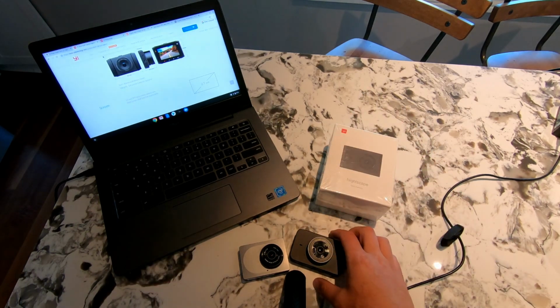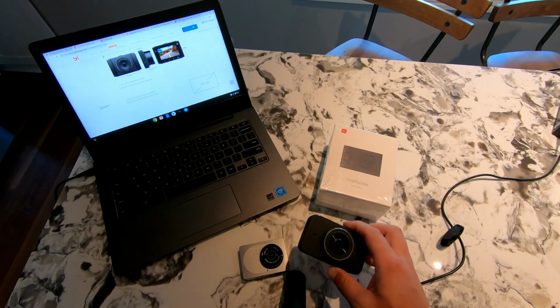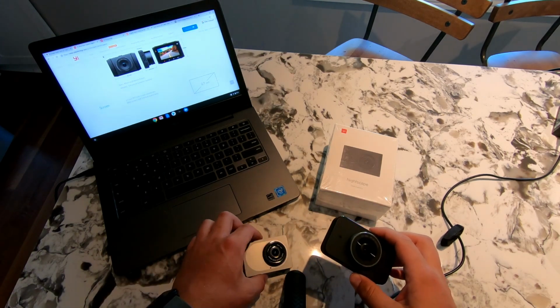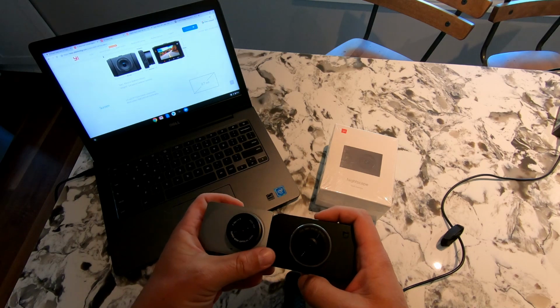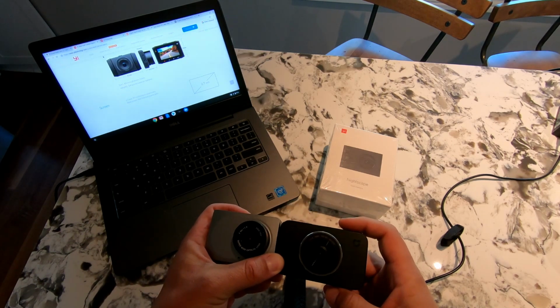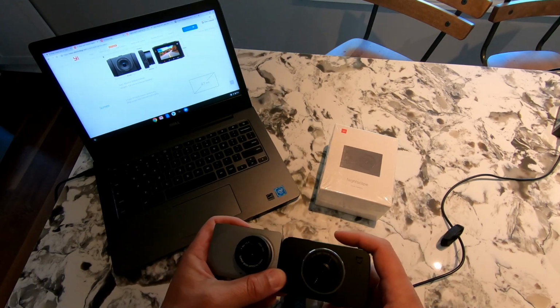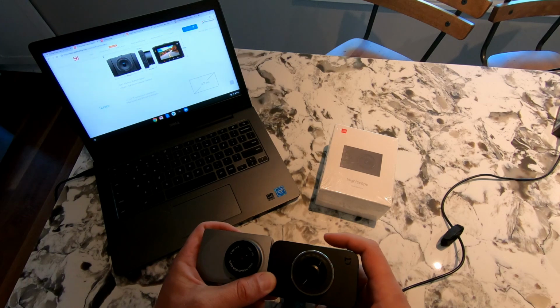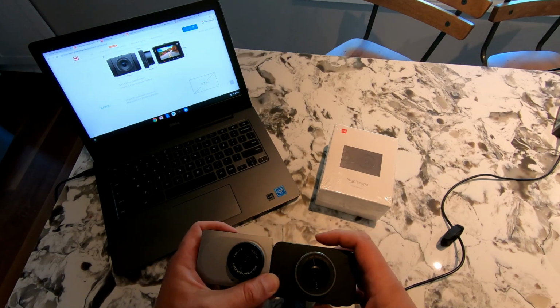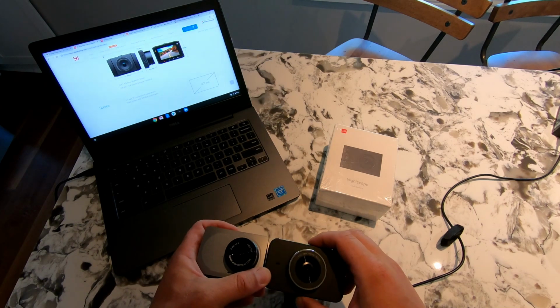So what's the other big thing that I've noticed has been an issue with these dash cams? And that is driving at night. I do probably 40% of my driving at dusk, dawn, or in the evening. And these are both very good options for nighttime driving, but it doesn't capture everything. I'm looking for something that has better low light or no light performance.